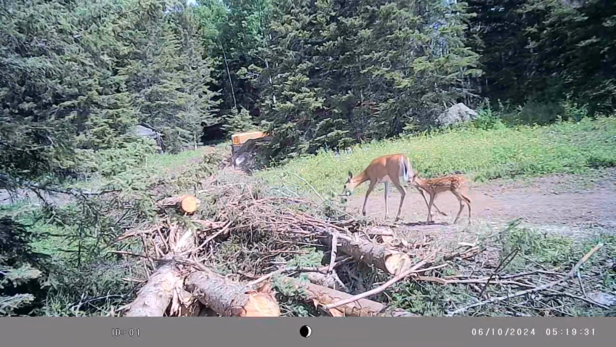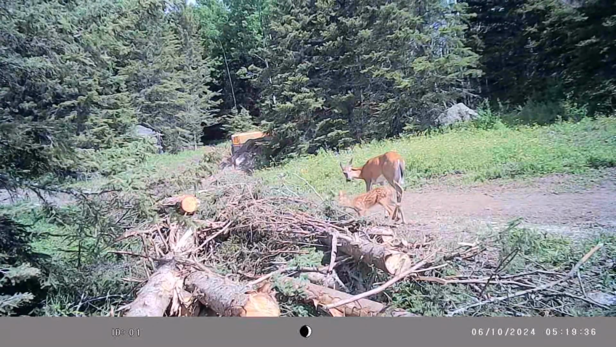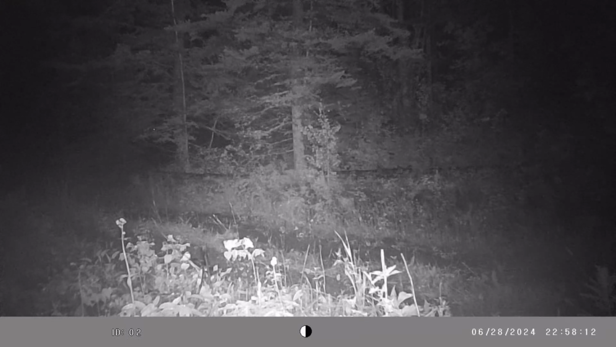But that mom and her fawn, which we have named Bambi, of course we did, because it's original. Of course we have Bambi. But yes, it's wonderful. And then the fox, we have 2 of them. We have a red fox and then that tricolor fox. But yes, it is fantastic to watch.